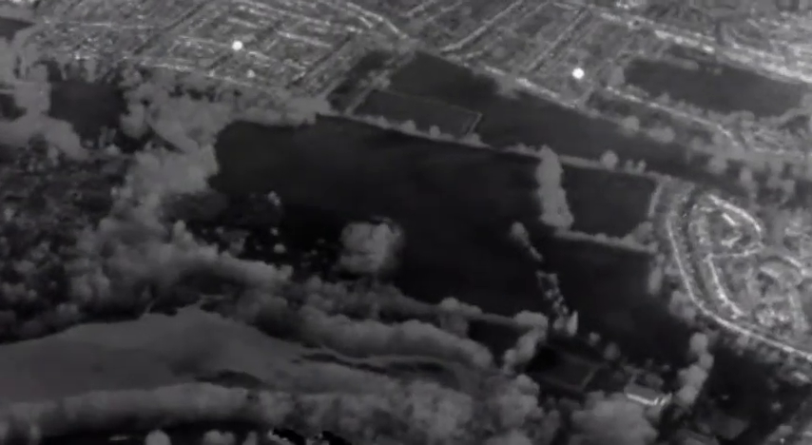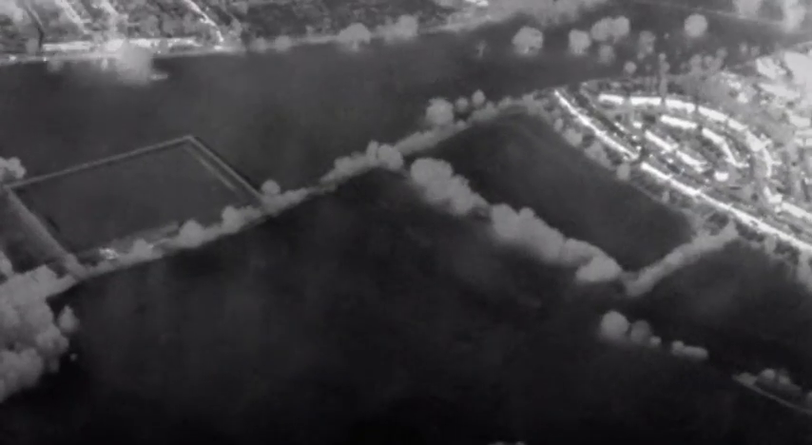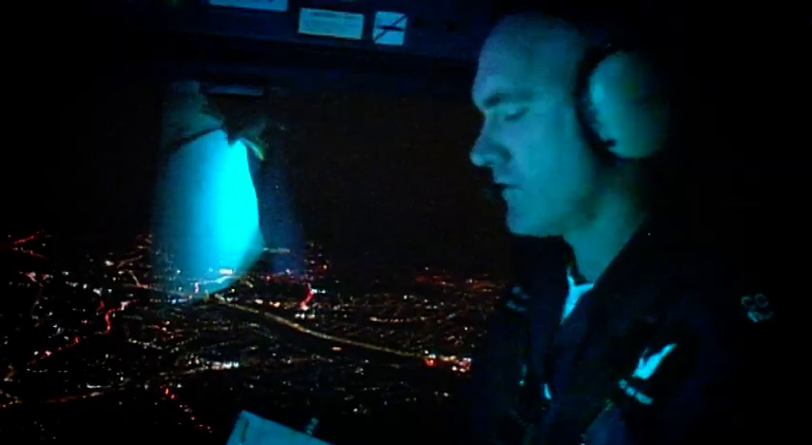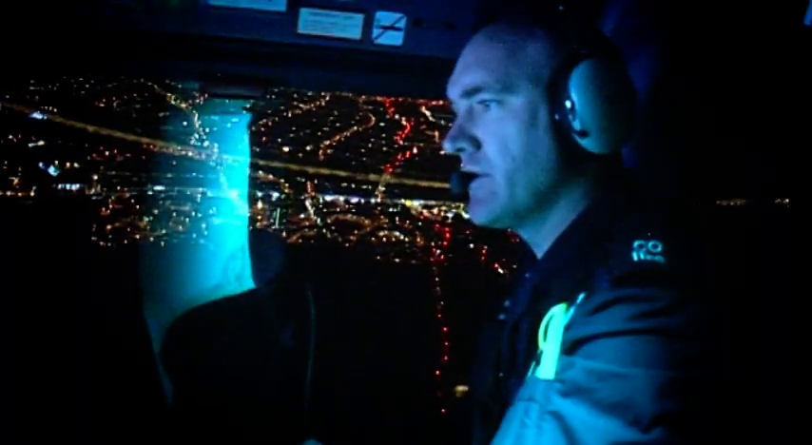Above a park in northwest London, the crew of India 99 are still watching the group of youths, amongst whom they think the young offender is hiding. Let's get the camera on it in case he decides to go for it. That's it. That's where you are. Good. PC Dalton's on the camera, and the plan is to get the cops in the park to walk towards the people on the swings. Swing, so we're just having a look out. Can't see motorcycle or anything at this stage.